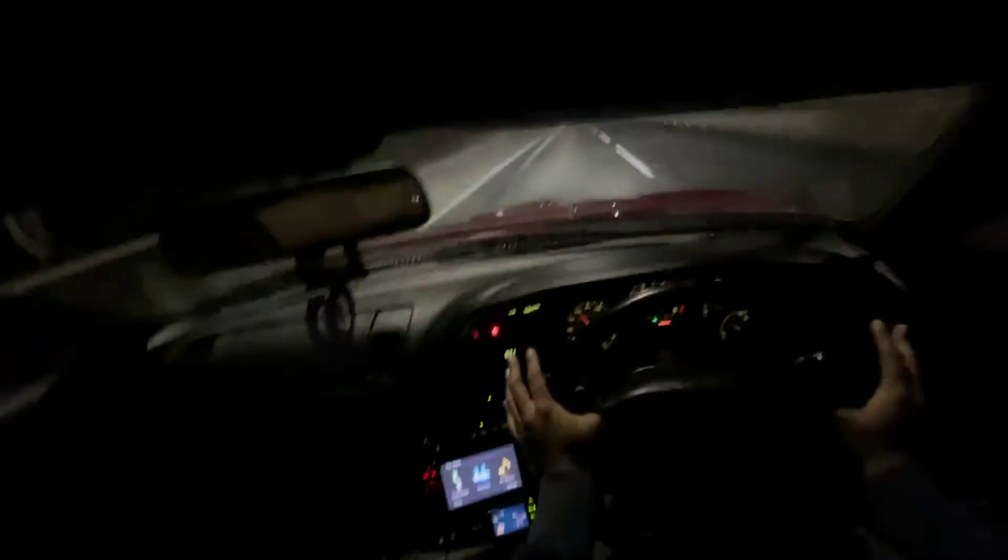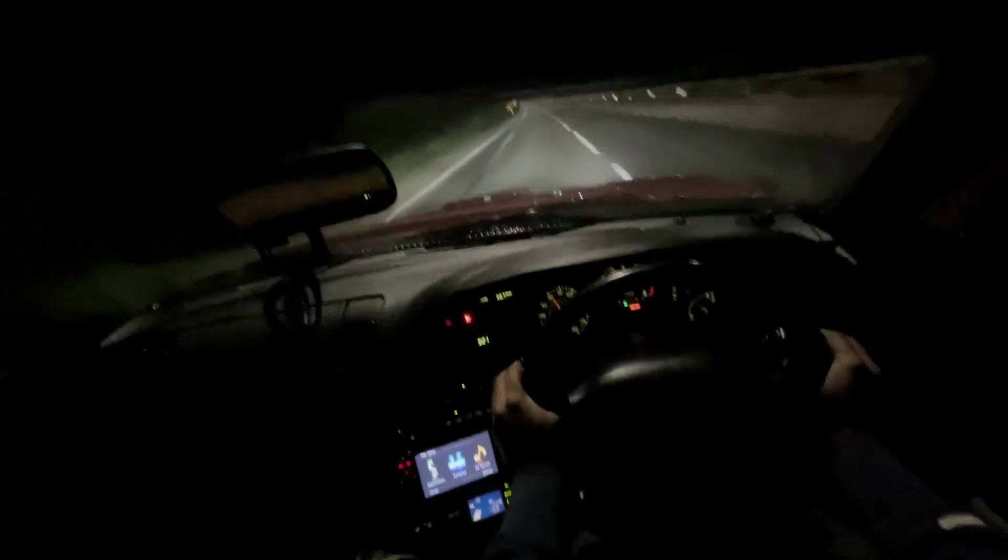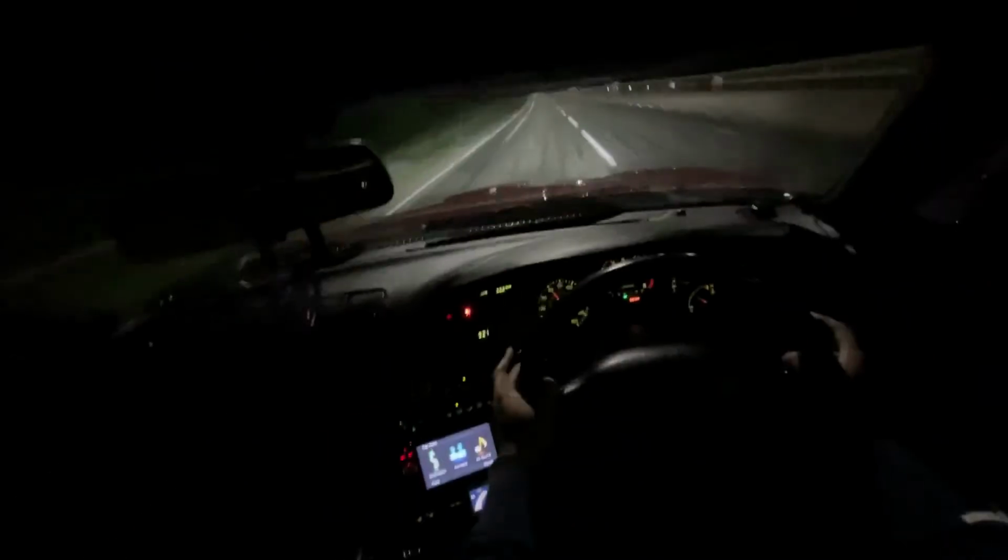I'll let you know about the TTC, the true twin conversion. Personally, I do like it. I do enjoy it. I do believe also that the gearbox is responding a lot faster as well compared to it being in sequential. It does act a bit lazy at times, whereas in TTC, as soon as I put my foot on, it's kicking down straight away.